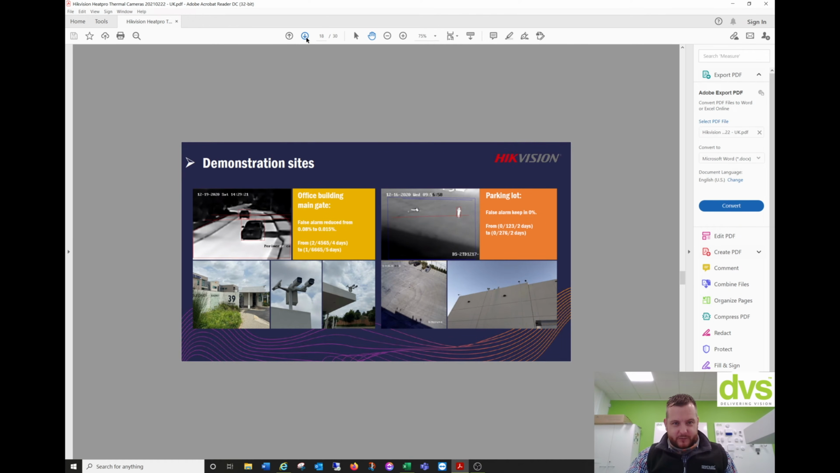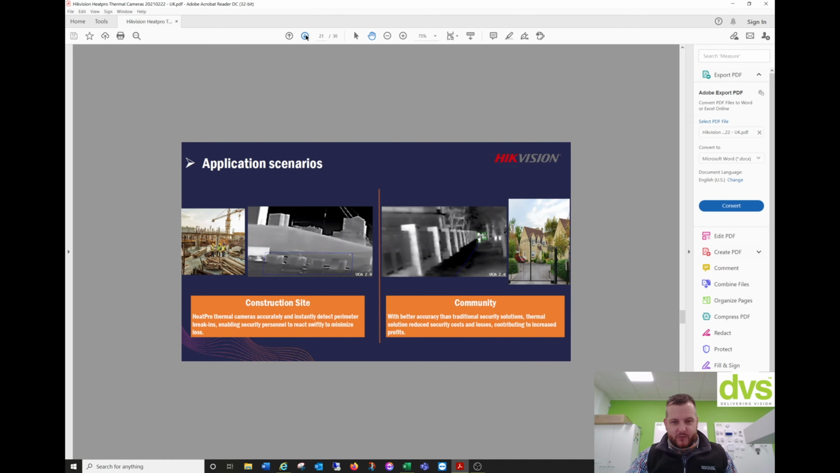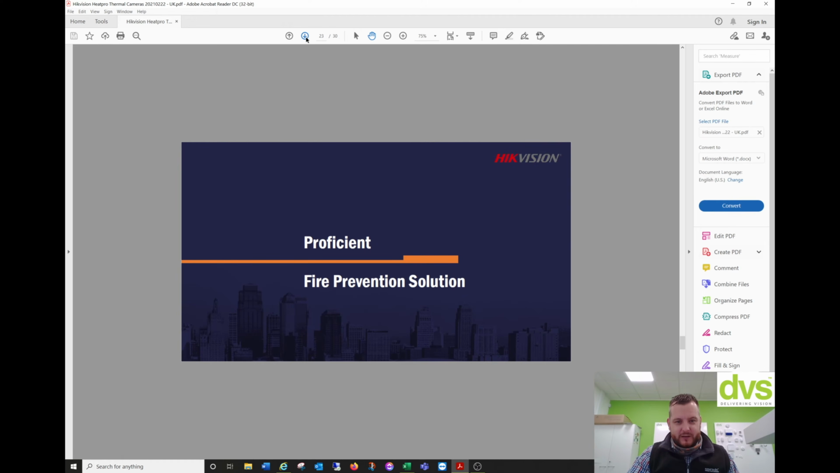We'll start to skip through this and some case studies, and again, feel free to pause the video. And a VCA distance, so you've got the different detection, vehicle and human. You've got recommended human detection, recommended vehicle detection, and maximum. Depending on the model, the distances differ, but always refer to the spec sheet. Each product's spec sheet will give you this information rather than this slideshow.